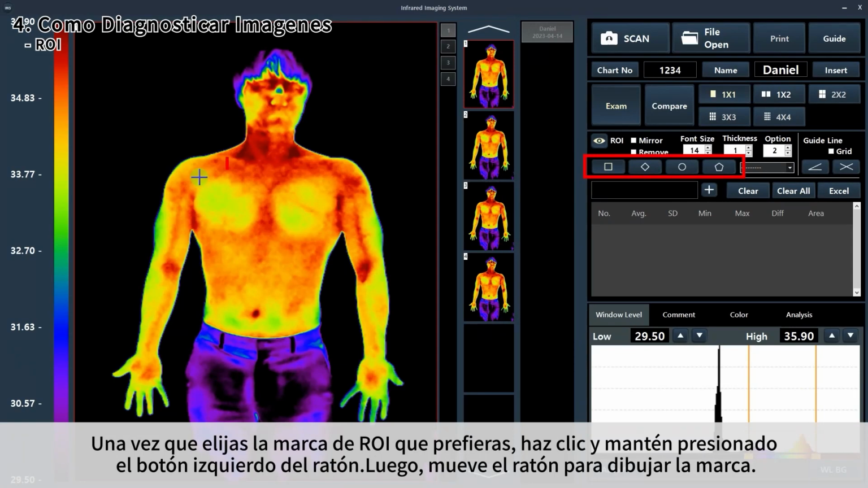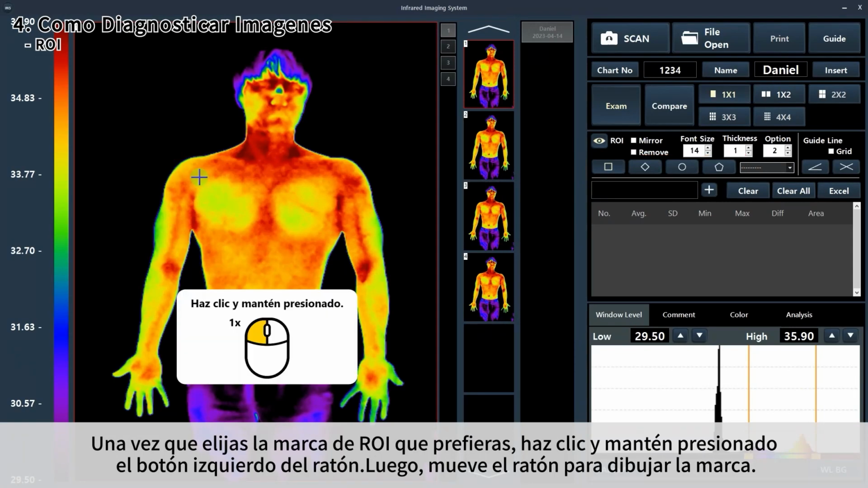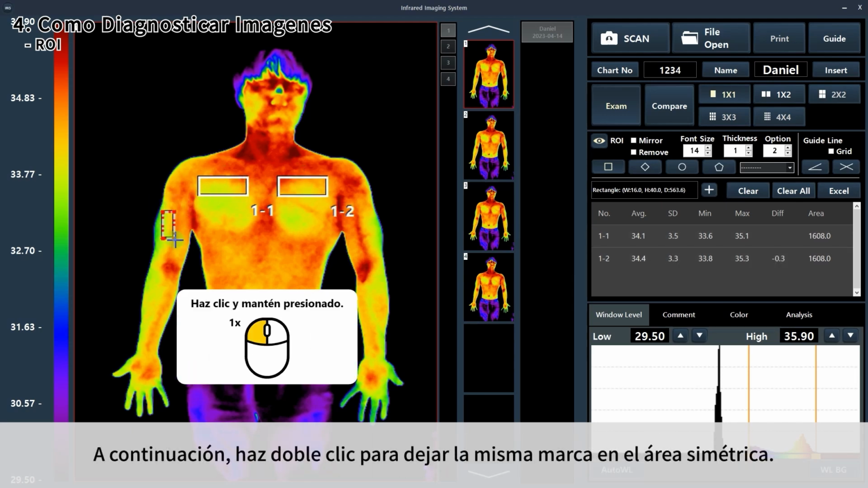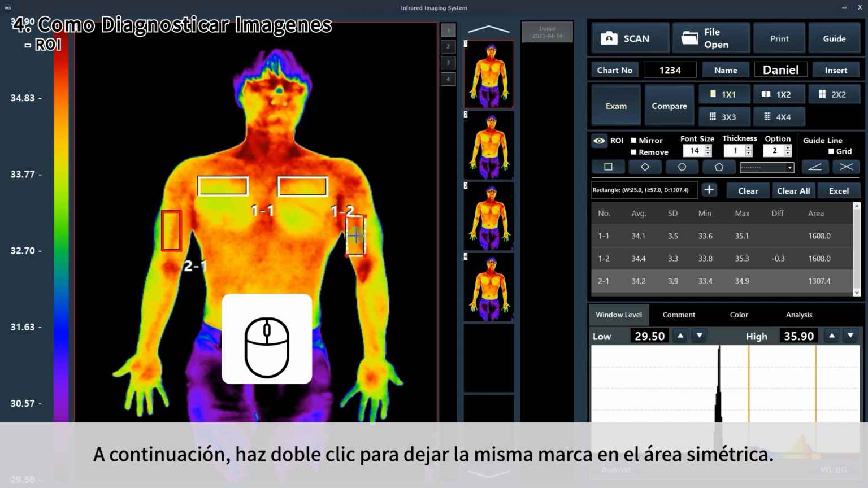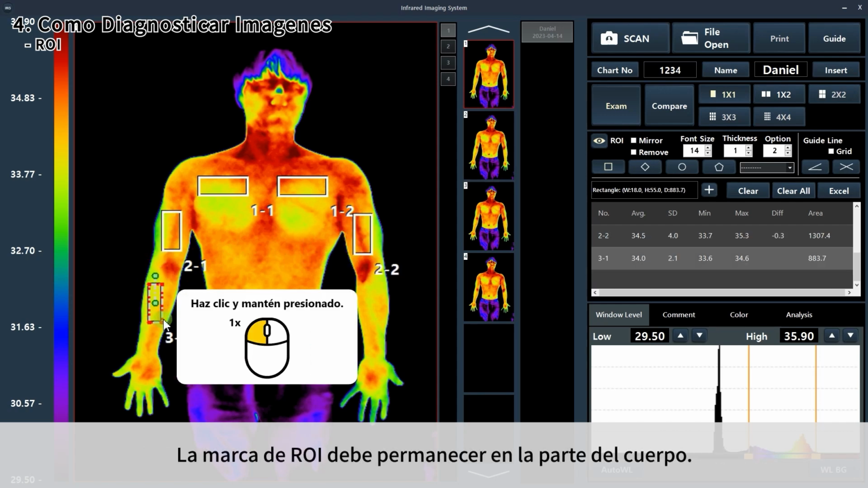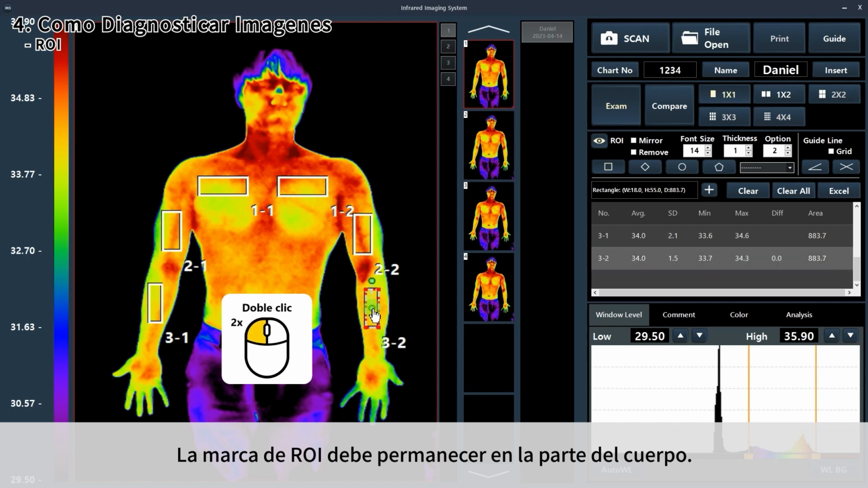Once you choose the ROI mark you prefer, click and hold the left mouse button. Then move your mouse to draw the mark. Next, double-click to leave the same mark on the symmetric area. The ROI mark must stay in the body part.